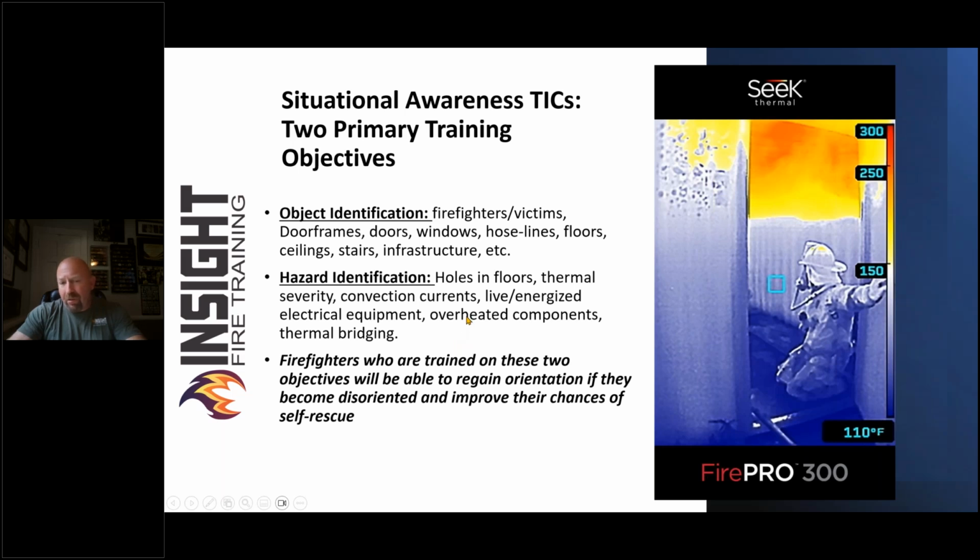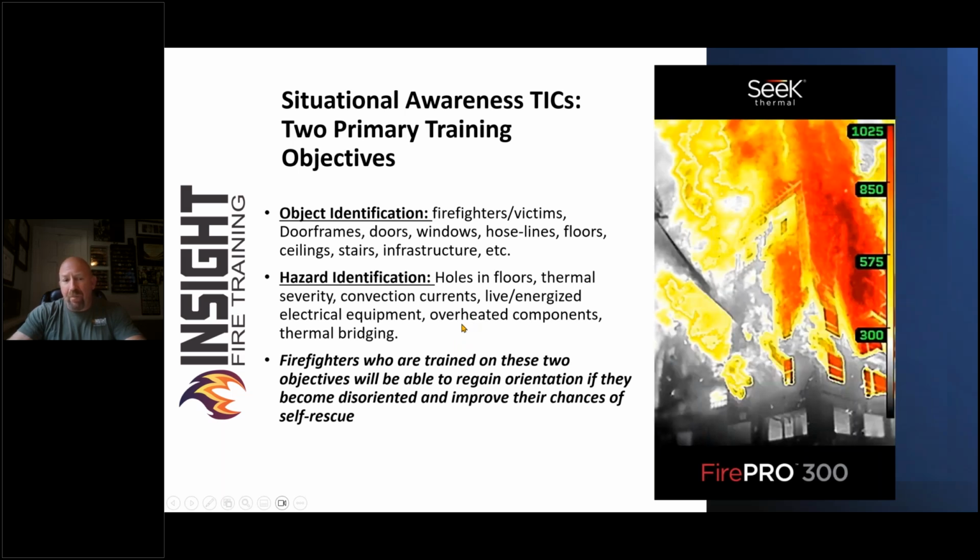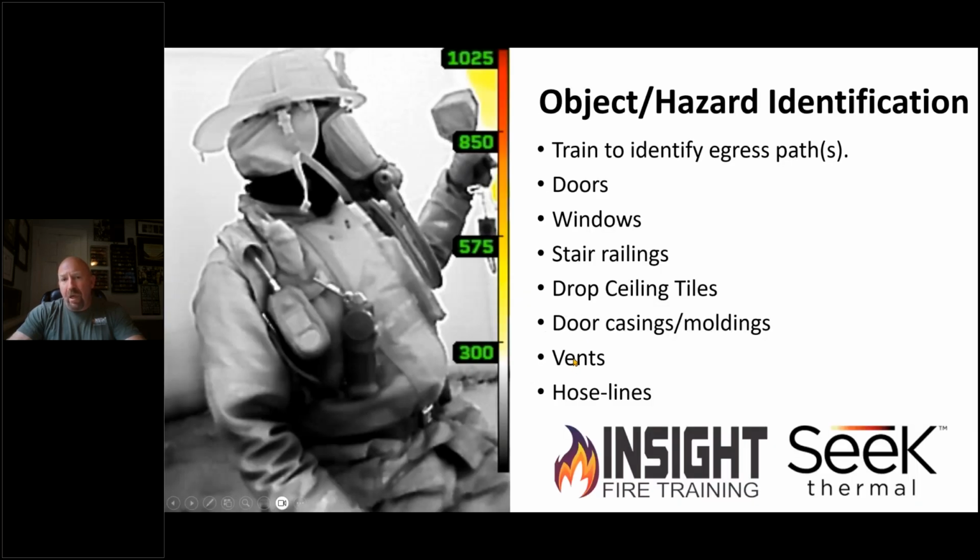The word safe is thrown out there, but I can tell you training firefighters makes them safer. Giving them these 2 components can help them, and those 2 components need to be trained on regularly, at least once per year. Per the 1408 standard, you shall have classroom, hands-on, live fire 1 time per year, and you need to train them to look for these objects and know what it looks like through your thermal imaging camera.